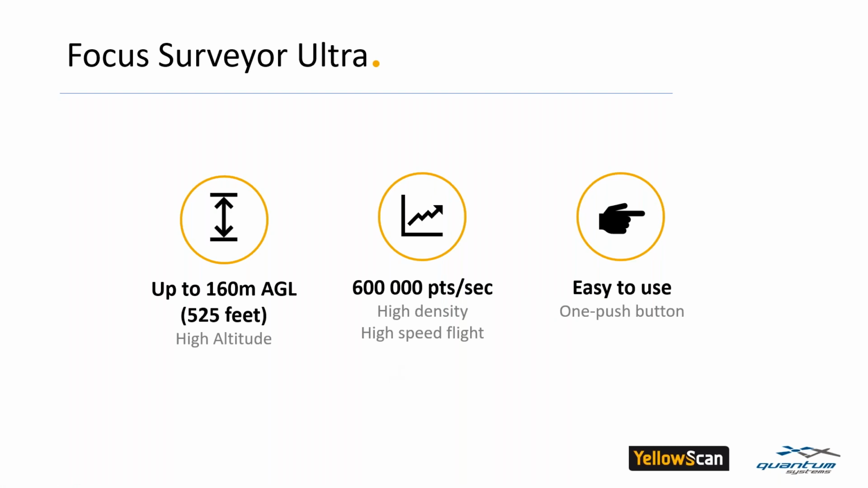The Surveyor Ultra can fly up to 160 meters above the ground. So the higher you fly, the safer you are, and also the wider the swath of acquired field for each flight line. It can record up to 600,000 points per second. With this high density, that allows you to see more details, but also to have high-speed flights, and still very easy to use. That's our motto. So just one push button.